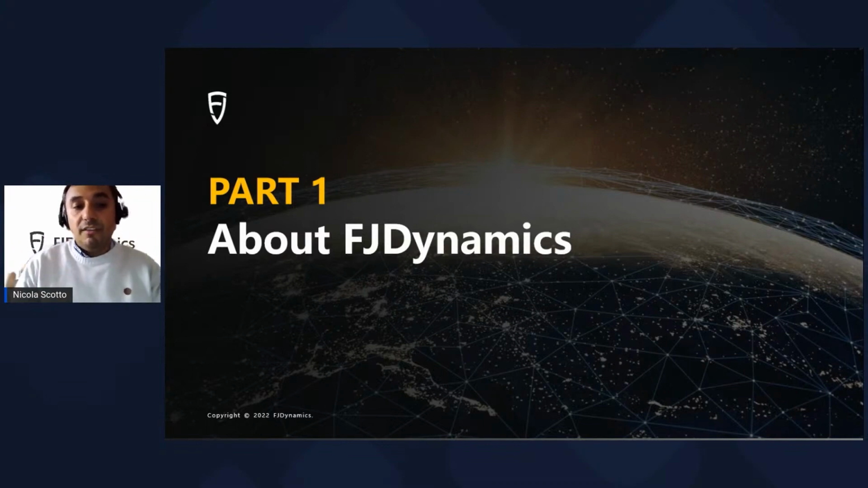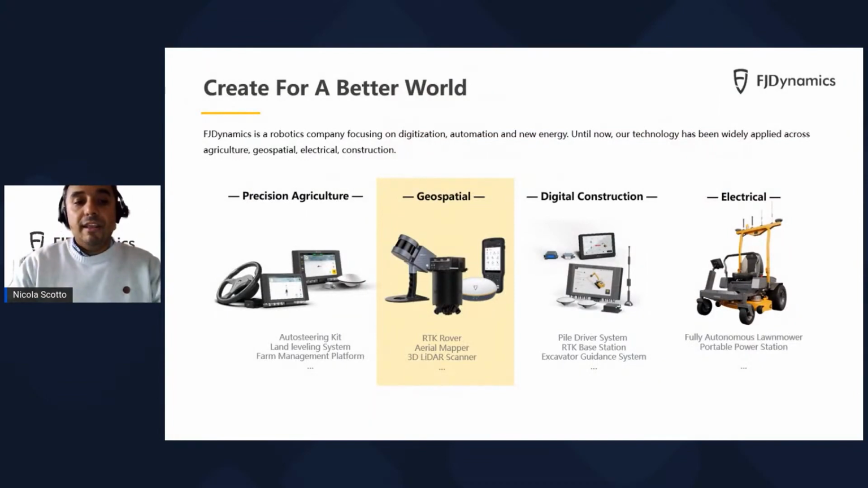Born 5 years ago, FJDynamics is a robotic company specialized in automation, digitalization, and new energy. Our company has 4 activity domains. The first one is precision agriculture, where we market auto steering kits for tractors and land leveling systems. The second domain is geospatial, where we market our RTK rover system, our aerial mapping solution, an oblique camera, and also the laser scanner, the Trion S1, that we will see during this presentation.